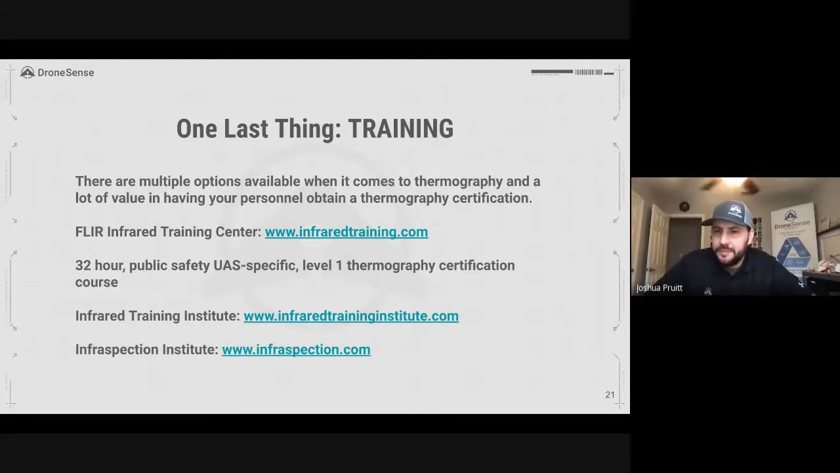So we got a question here. Do all the map stitching programs cost money? For the most part, yes. But if you reach out to Pix4D, they will give you a free license of Pix4D React, which is their specific platform for public safety.